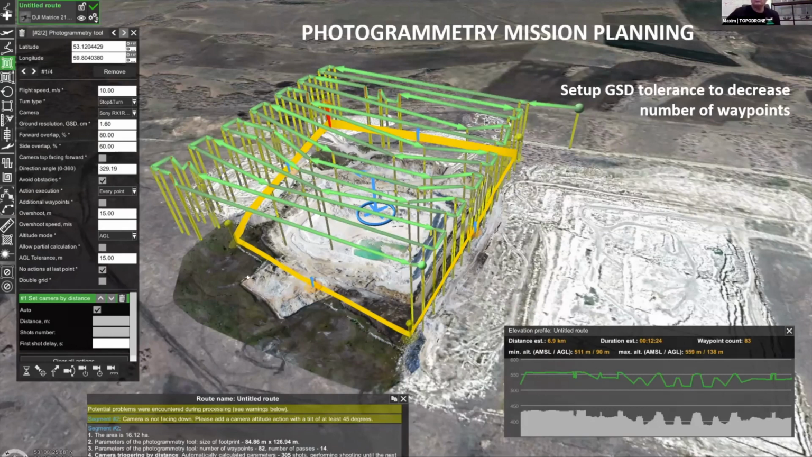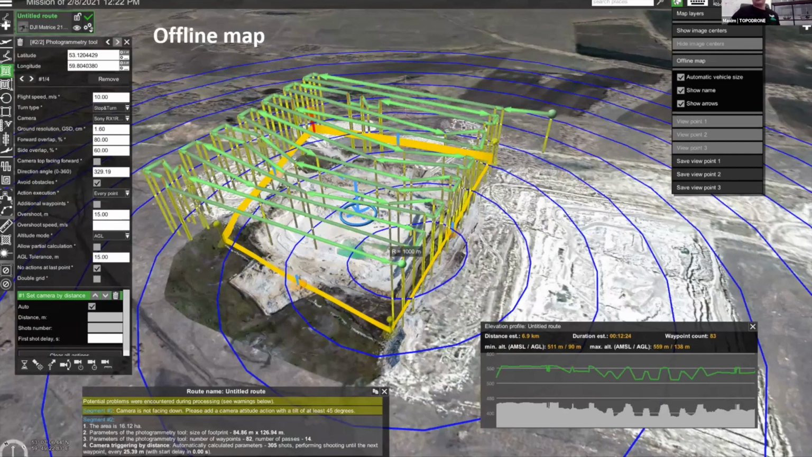And as soon as we set up everything in our office, usually we click offline map. We just cache all map layers in our laptop in order to avoid any problems in the field where there is no internet connection or GSM network. In this case, it's better to cache your data set to your laptop.